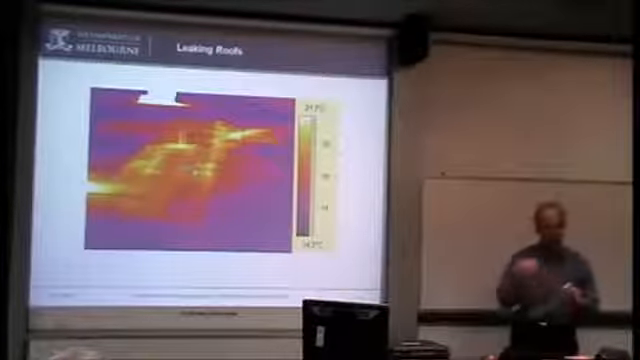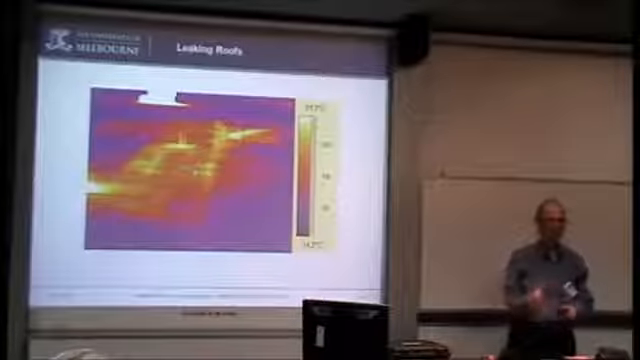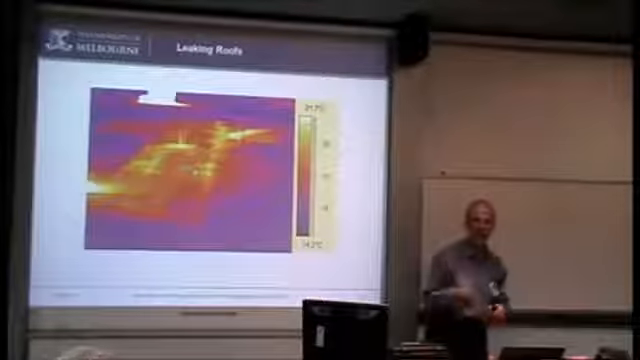Which then leads to all sorts of safety issues, because you're up on these roofs in basically pitch darkness, wandering around with an infrared camera, looking at the image on the camera, and you've missed the edge. Well, actually you don't miss it, you find it.